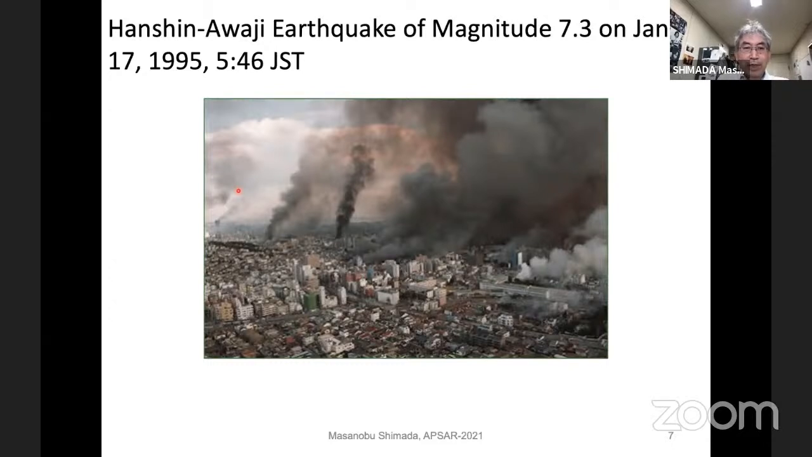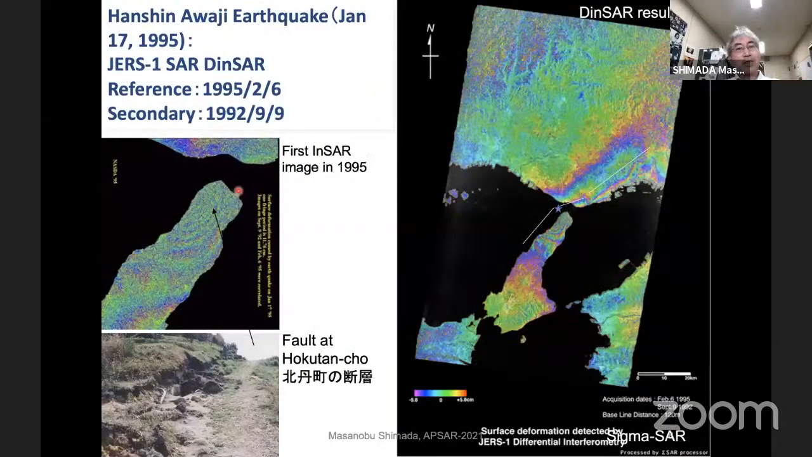And at the time, JERS-1 was operating in space, but in Japan, no such interferometric technology was available. Then I was asked by my boss to generate the SAR interferometry deformation pattern caused by this Hanshin-Awaji earthquake. This page shows two generations of the SAR interferometry observed for this area.